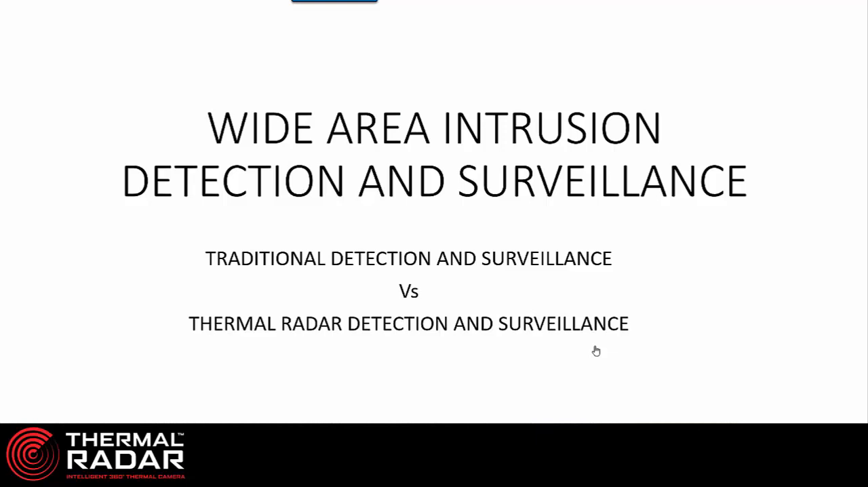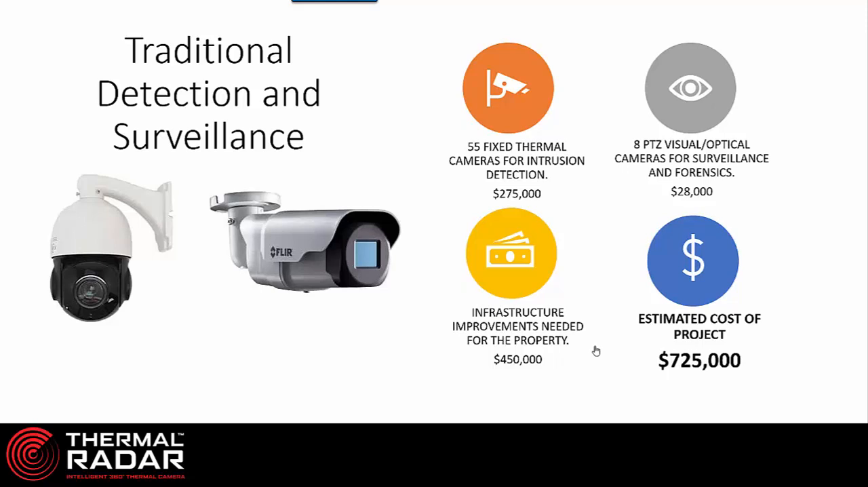I'm going to go to this slide. This is a wide area intrusion detection and surveillance slide for what we would call a traditional system versus thermal radar. And I show you this slide because I think it's very powerful. Thermal radar is not an inexpensive camera. It's an expensive camera system.